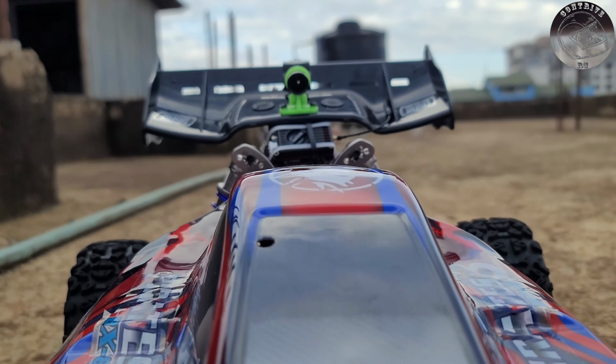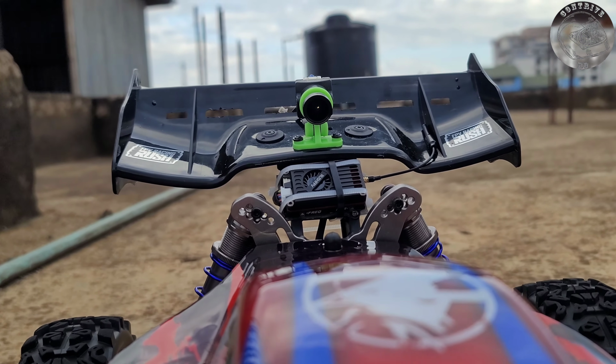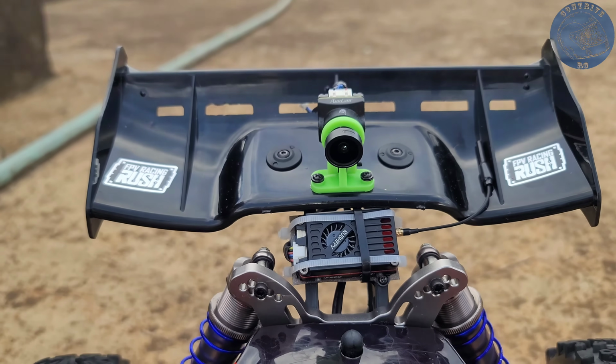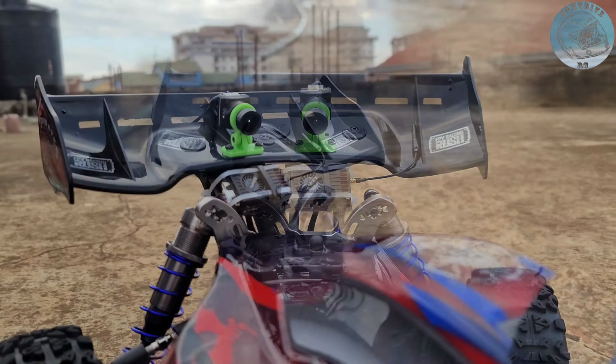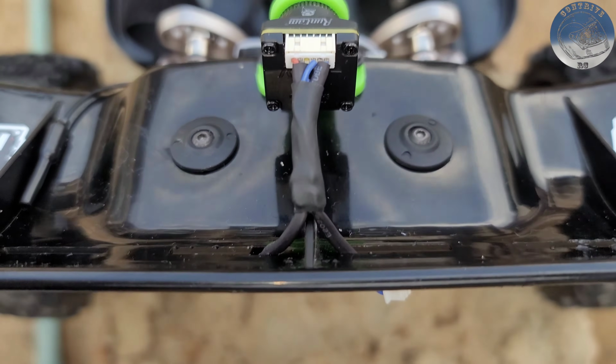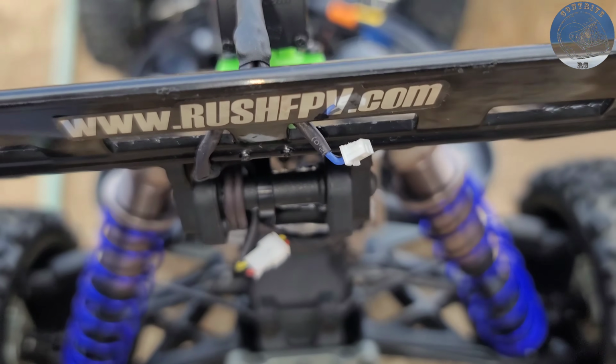The fit is just right. It seems tailor-made for this position. My wire management was on point. Everything was hidden from view. You'd need to look underneath the car or open the body to spot any wires.